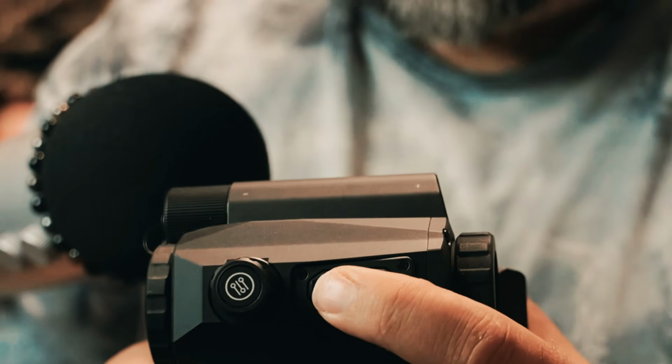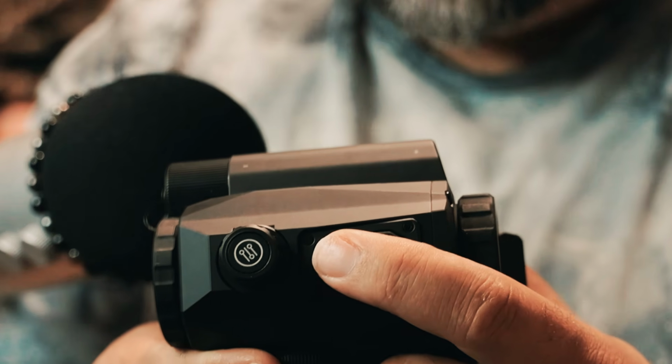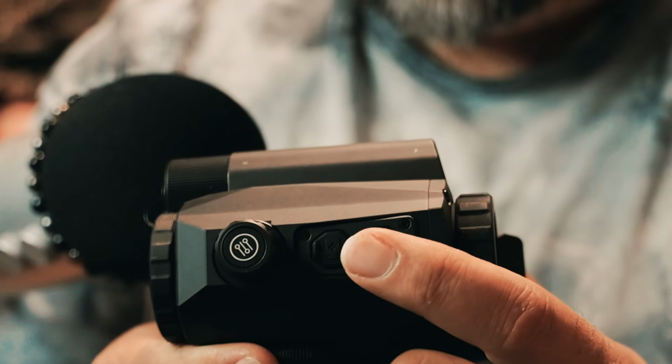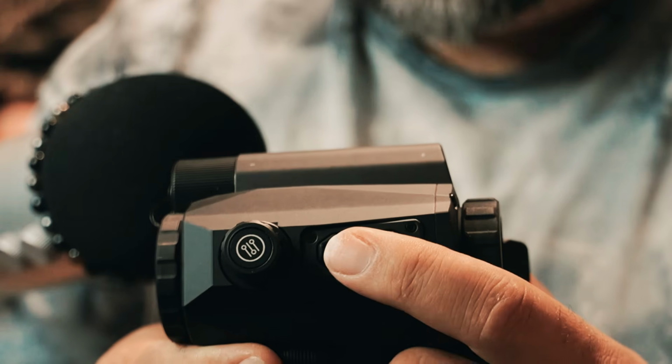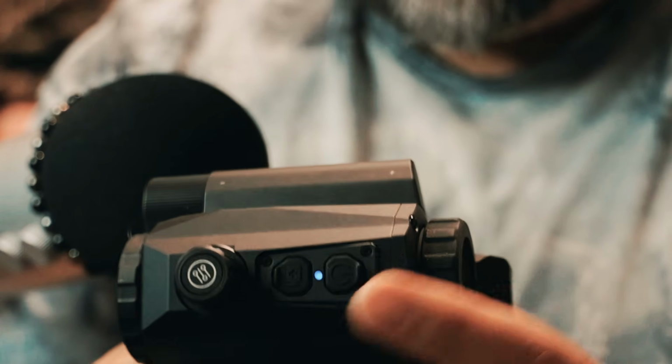On top of that, if you press and hold it, it'll actually switch between your different night vision modes, starting with color, which is more for daylight use, but also you can switch it to black and white, green phosphor, as well as white phosphor. And if you press and hold it again, it'll go back to color.